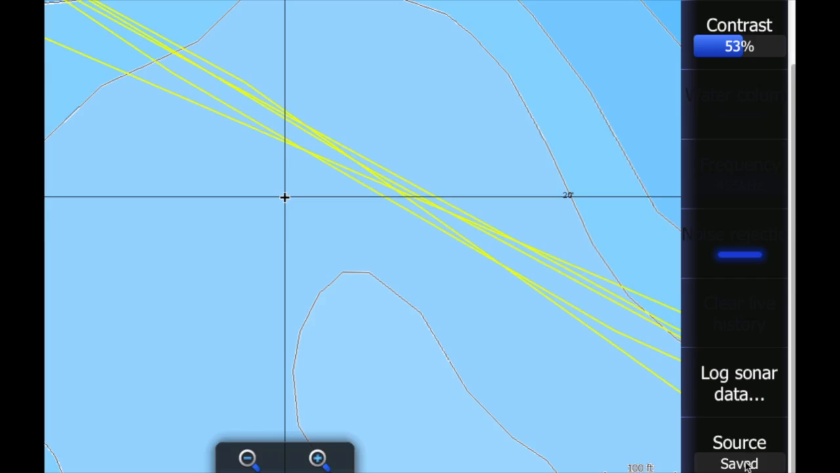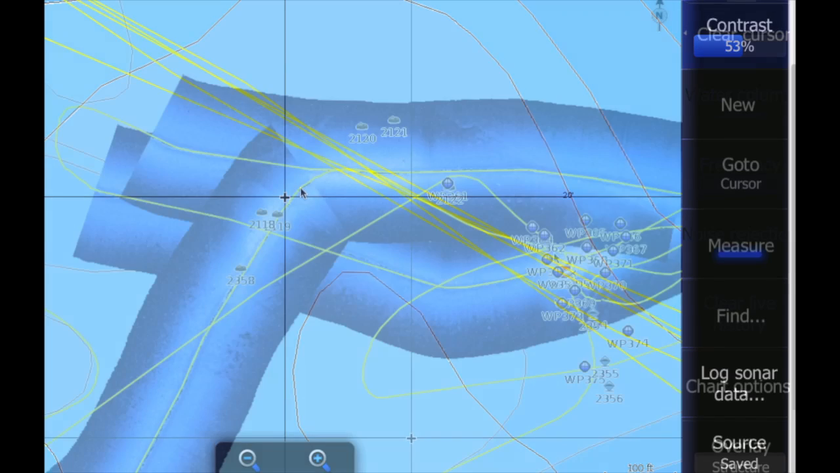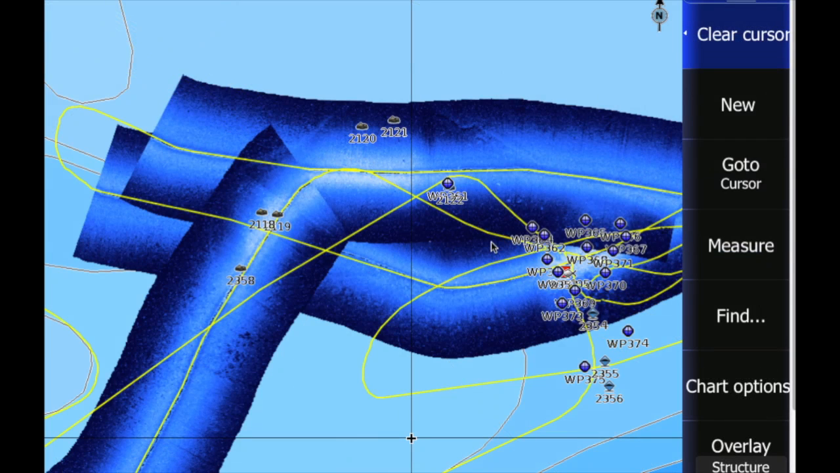If you click this, you can also choose from live data, so as you're driving on the lake, it's filling up your map. This is what your screen should look like then once you have your overlay set to structure and you're actually over an area where you had scanned and saved it and converted it to a structure map.